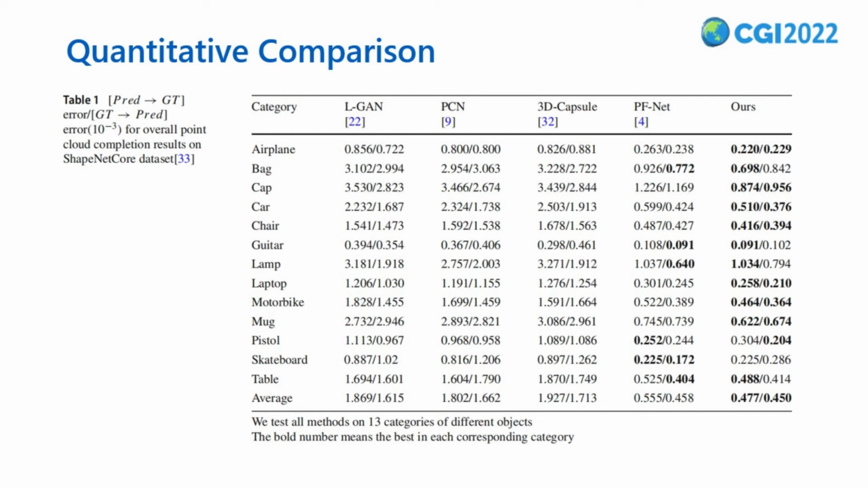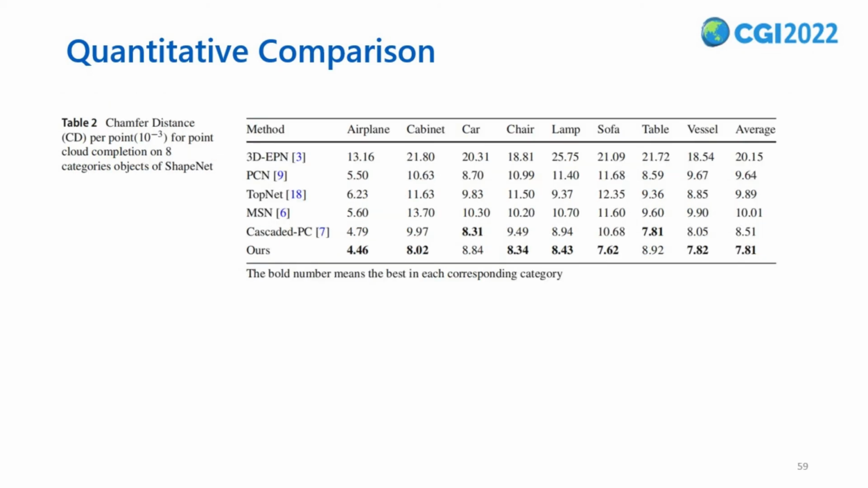The results of Table 1 show that our method outperforms other methods in most categories on both errors. Table 2 shows that our method outperforms in 6 out of 8 categories of objects compared to other methods. We obtain 8.2% relative improvement compared to the second best method. The results in Tables 1 and 2 indicate that PointALCR can generate higher-quality point clouds with less distortion in the overall point cloud and achieve better performance with finer global and local structure completion.